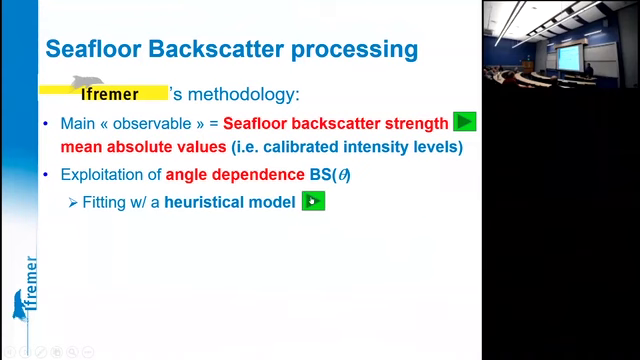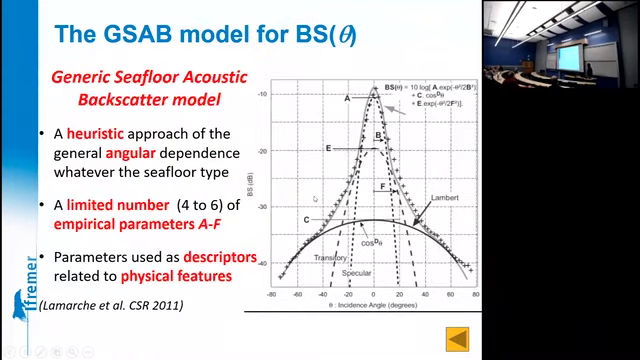Once the backscatter strength is measured, it can be fitted to a heuristic model that I proposed a few years ago, which is not really a physical one, but rather a descriptive one. The shape of the angular dependence of the backscatter strength is described by a small number, between 4 and 6, of parameters which can in turn be associated to physical characteristics, but which may as well be taken as dimensionless things describing the general shape of this behavior.